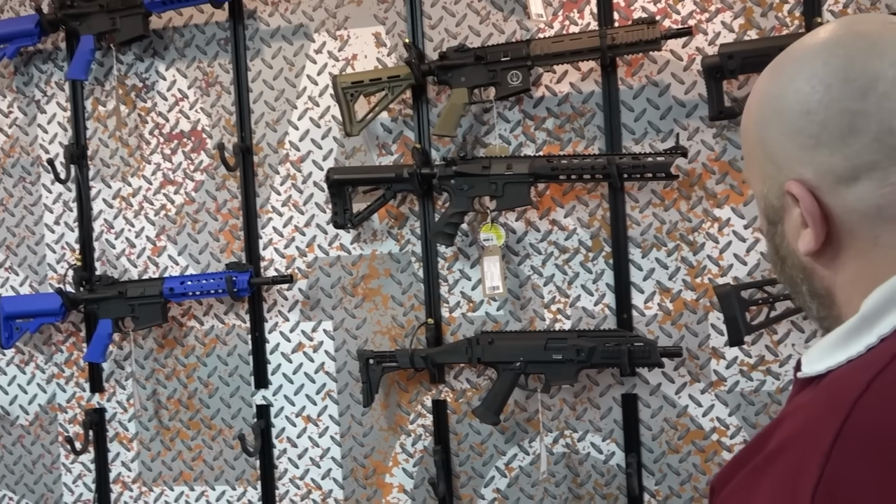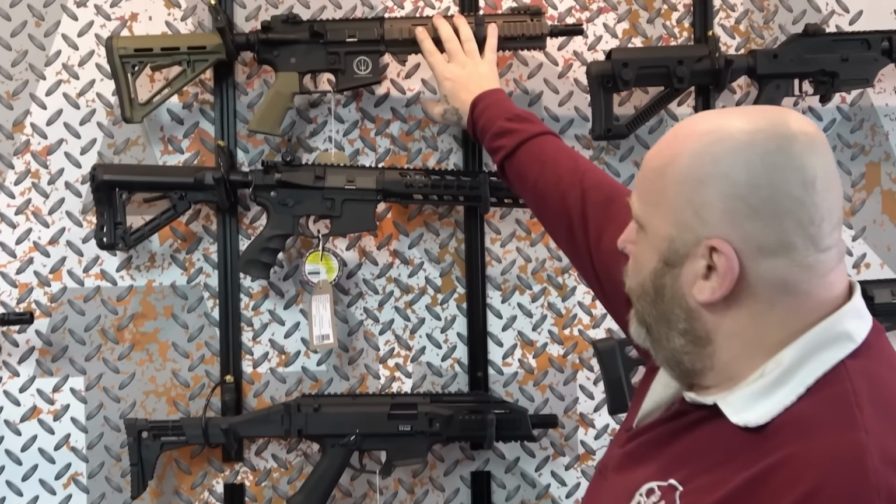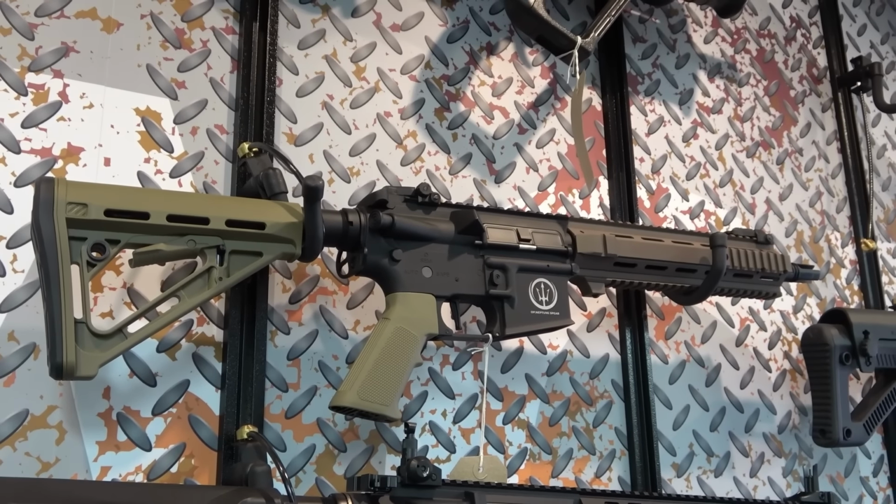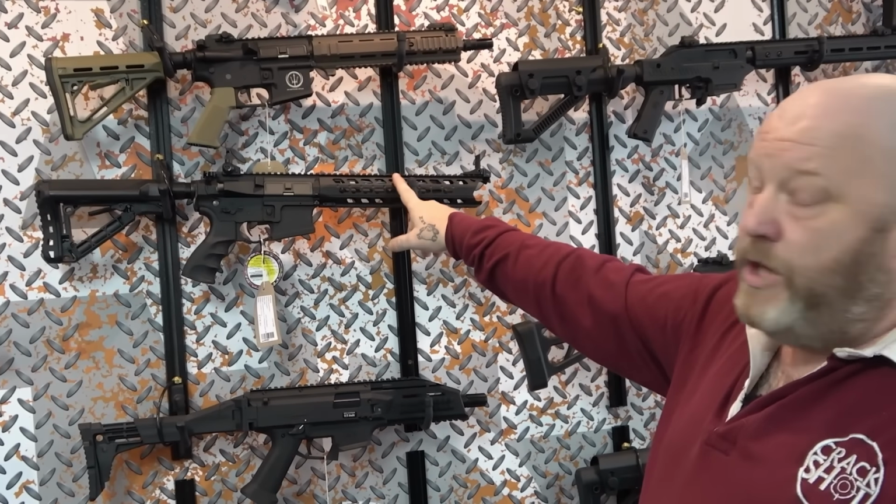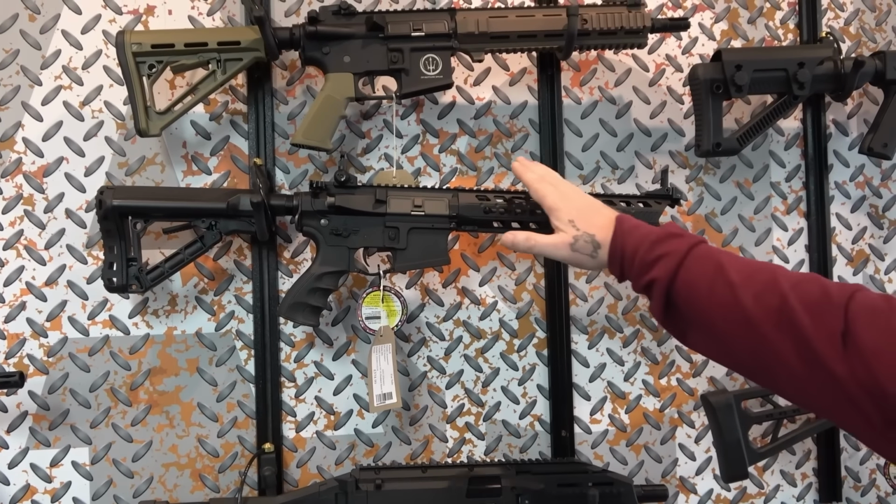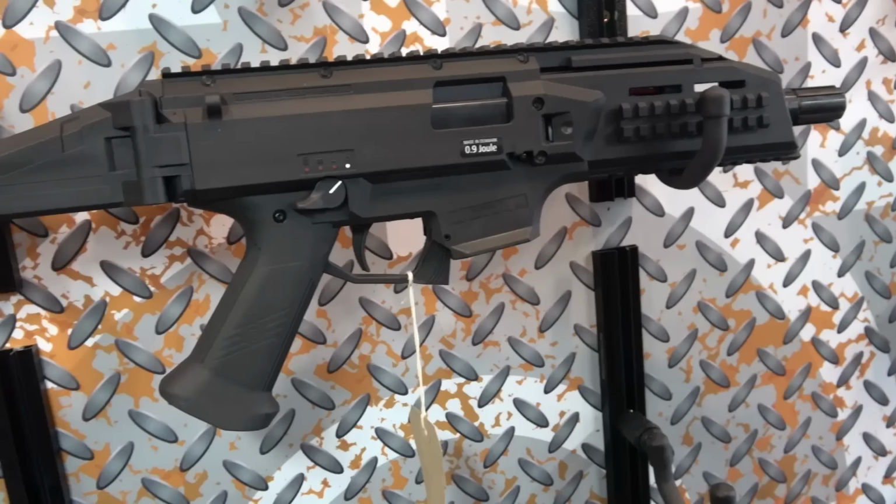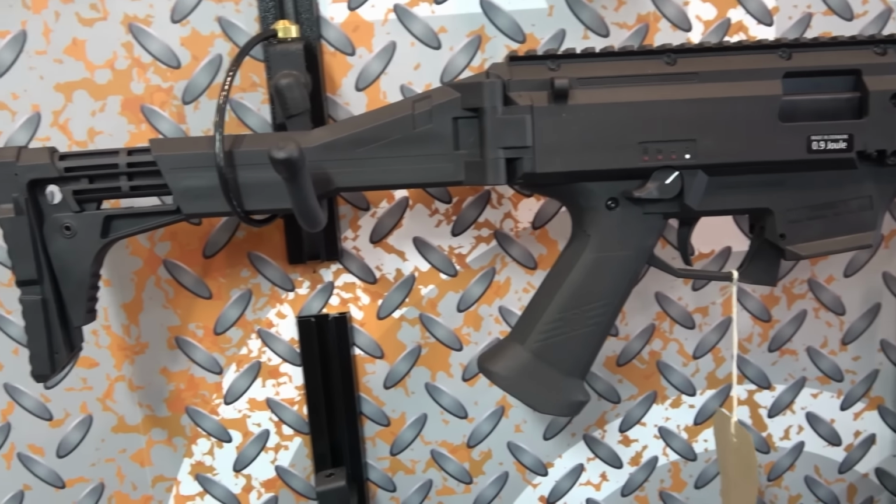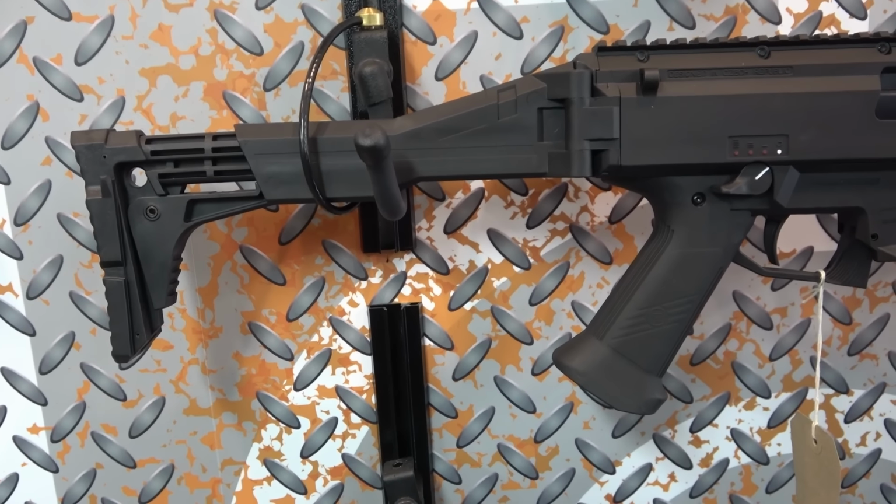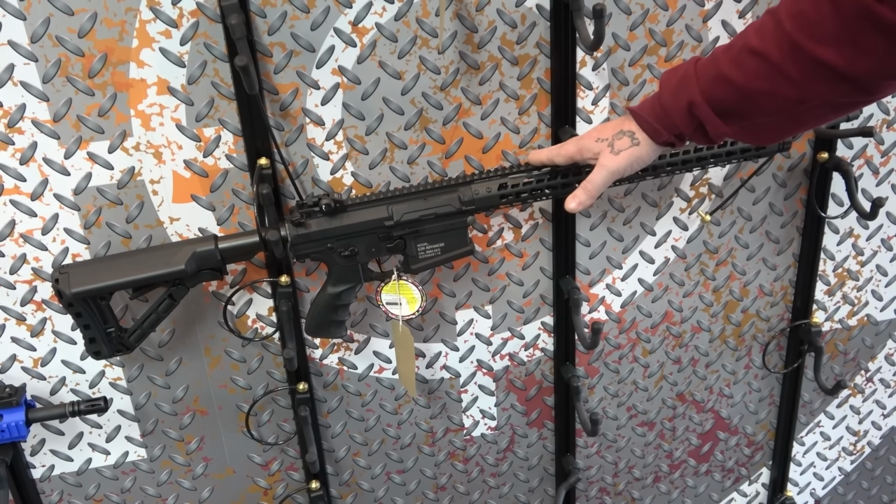We've got our mid-range levels, so we've got a nice Rossi full metal electric powered rifle. We've also got a branded G&G. This is the Predator assault rifle. This one again is an AEG. We've got the Scorpion Evo, and we also have another G&G. This is the advanced model, the TR16, and this one comes with added upgrades included.